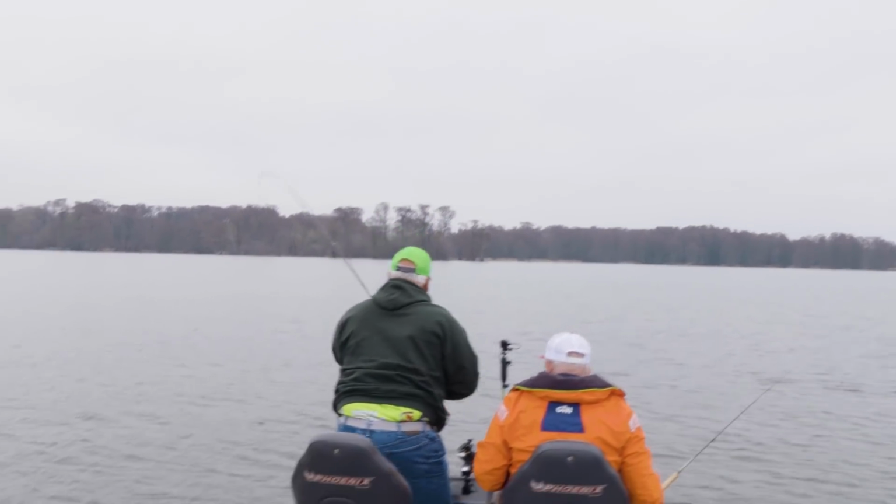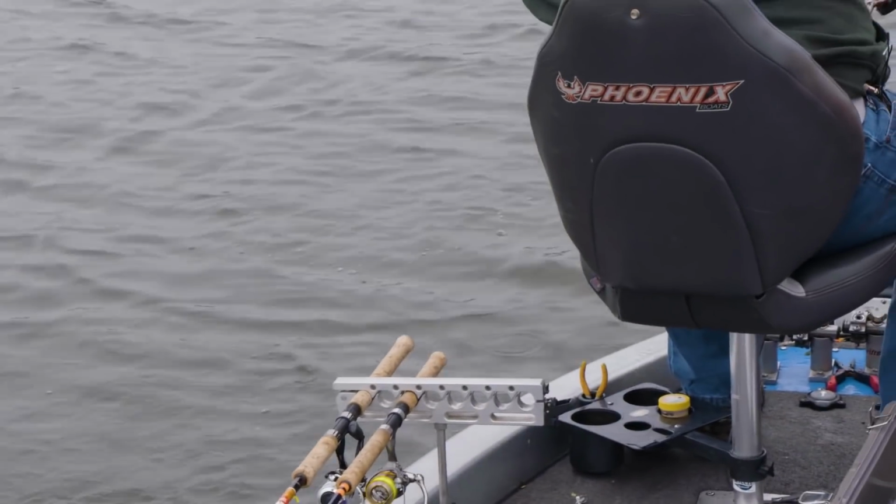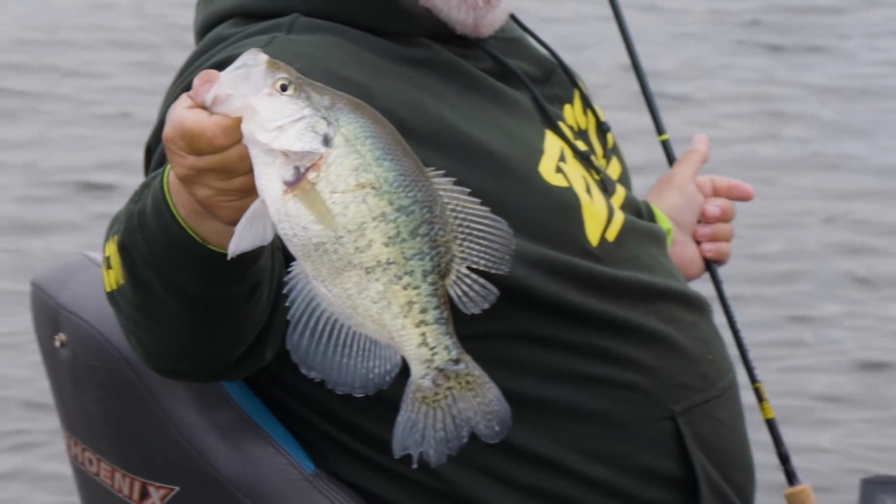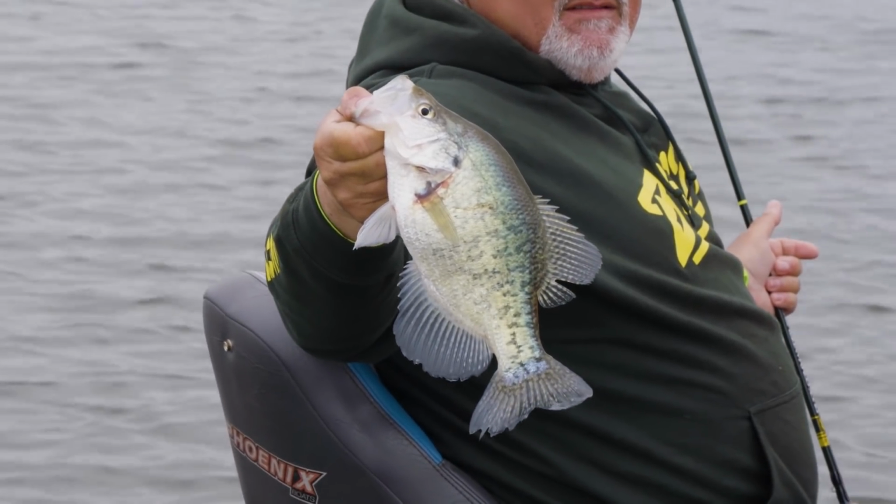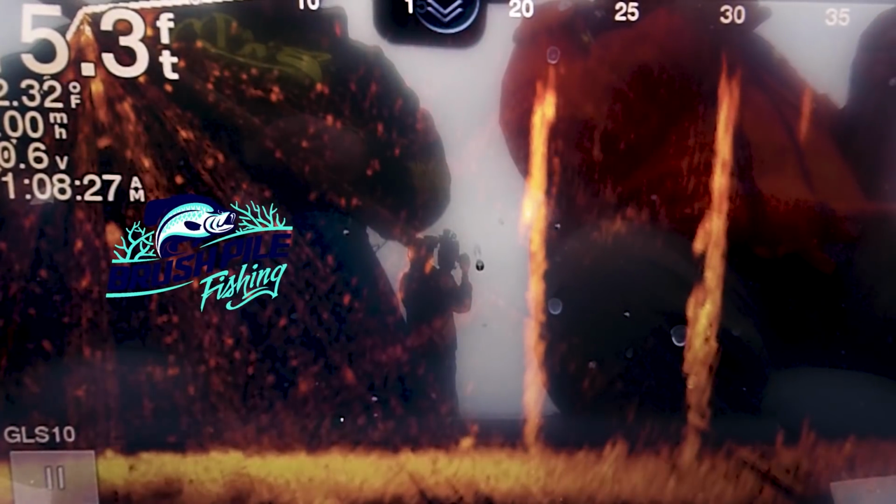Here he comes. Oh, got him. We're safe. I think we got some good ones in there. We'll wait for a big one to put in the live well. Little one. That's one I just released, I bet, swimming right there. Look at it going right back to that tree. I wonder if it'll bite again.